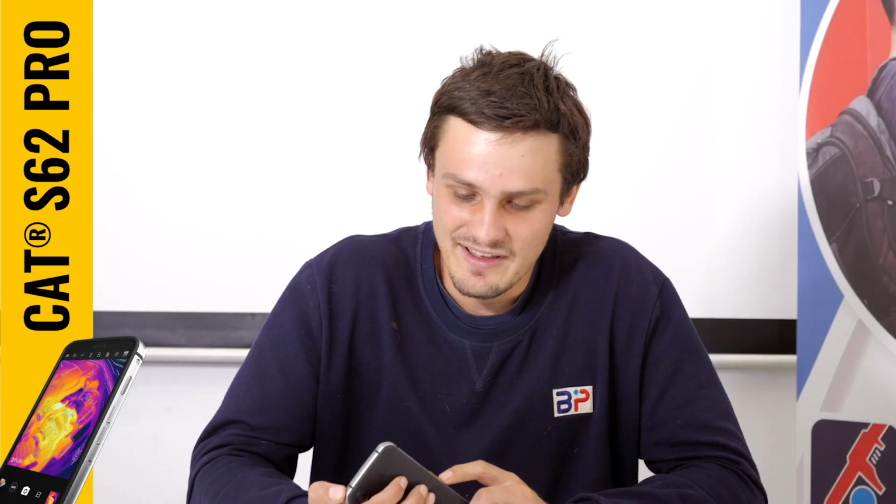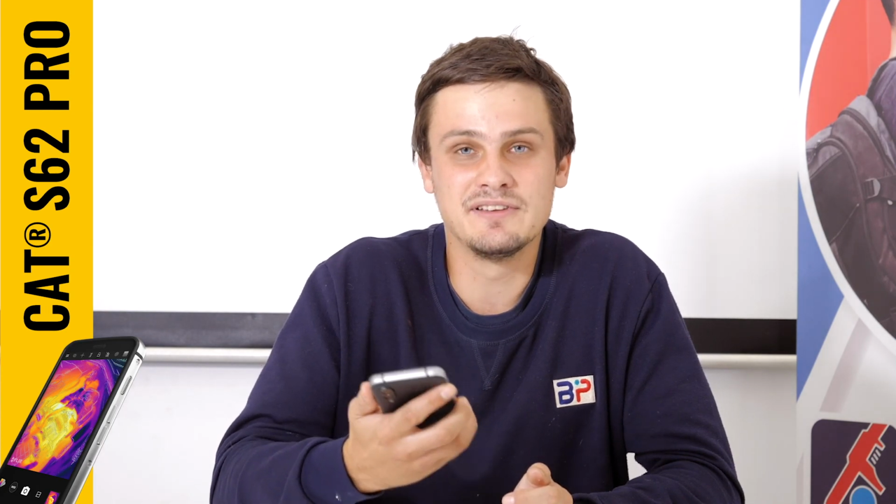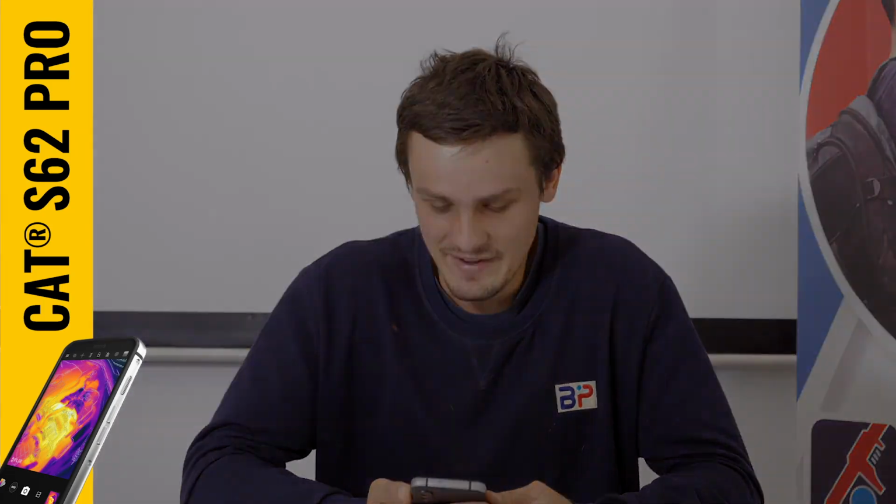It's also got a very handy button that you can assign any feature to. So if you need to open your camera, you just press this button and open it. You can hold it in, and then you can open your normal camera, because even the normal camera on this phone is amazing. If you need to take pictures of documents, it's got all that set up. It's got pre-set up features for those instances.